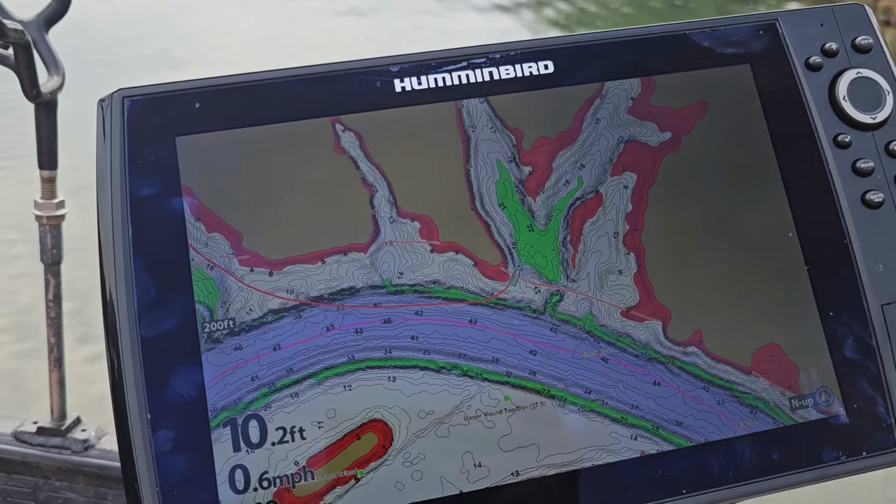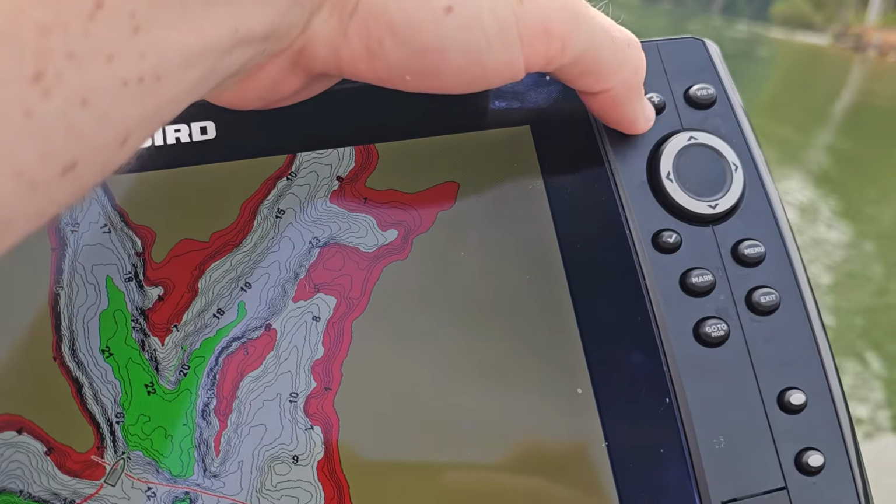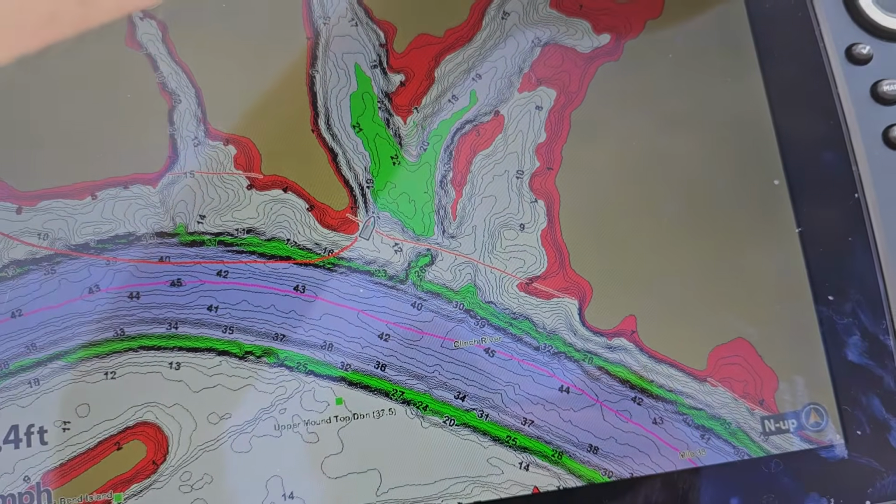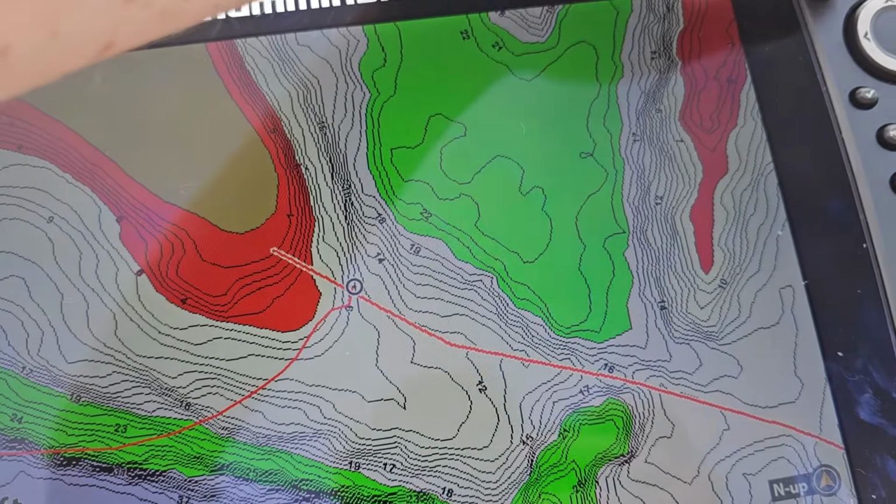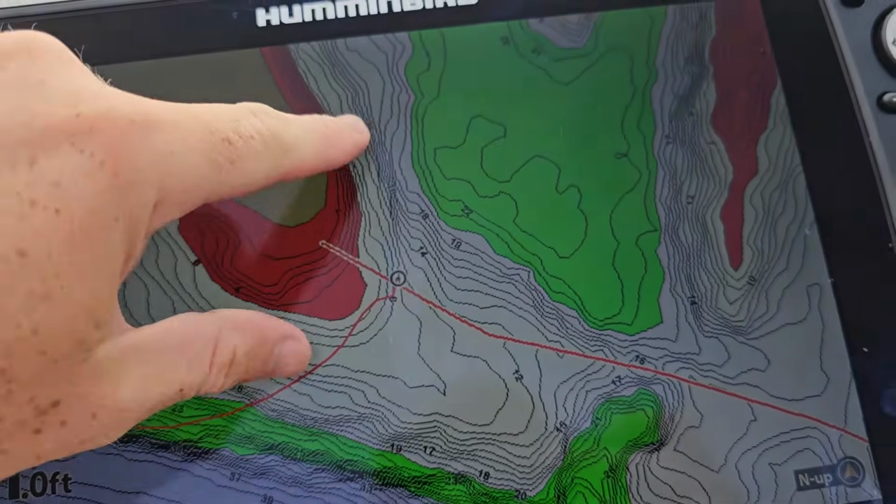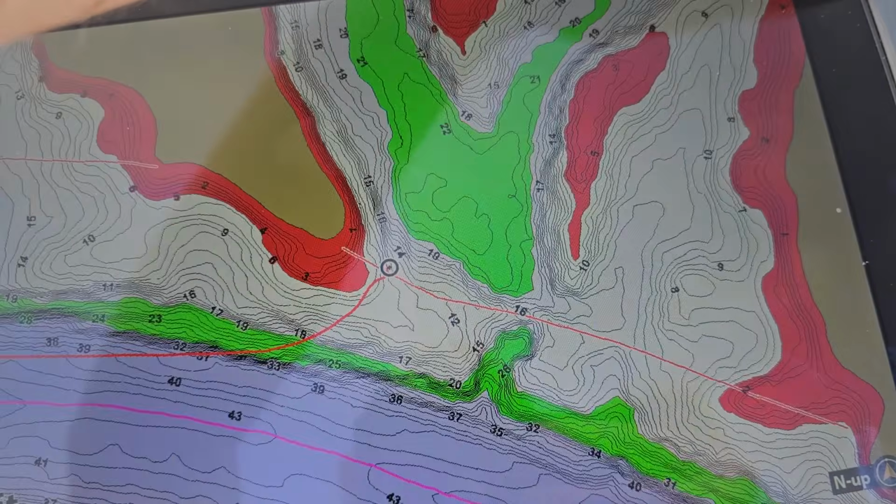Okay, so we've got several different options here, guys, on this unit. We've got plus and minus. Obviously, what that does depends on what screen you're in. Plus here zooms in to where we're at on the map and just kind of shows us a more defined breakdown of the break lines, pun intended. And the minus, you know, takes us out.